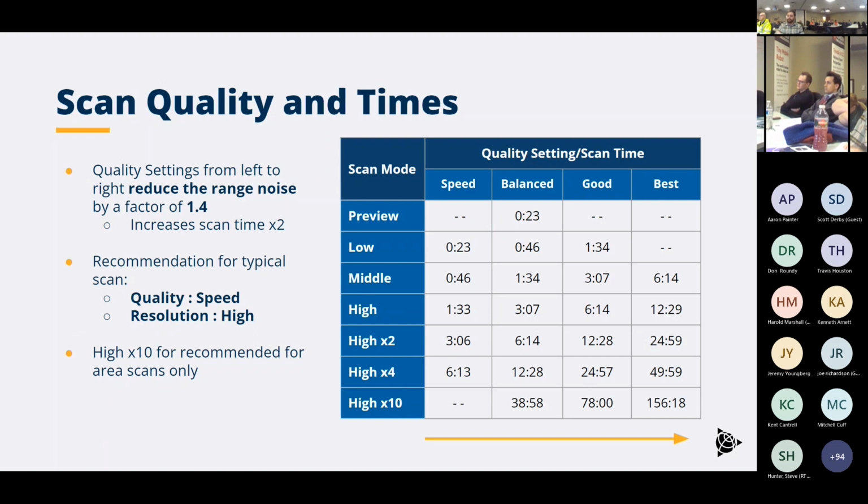So this graph now shows both of them in conjunction and the corresponding scan times. If we do a preview scan with a quality setting of balanced, there you're looking at 23 seconds. And if we go all the way up to the best quality setting at the high X10, there you're up and over 2.5 hours.